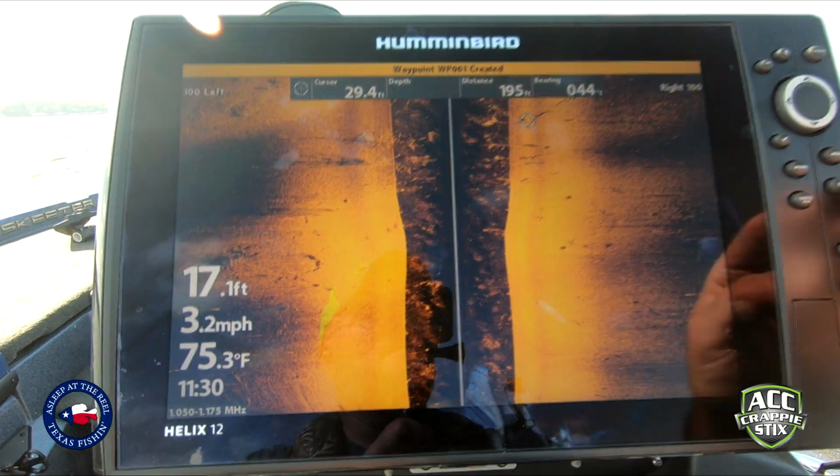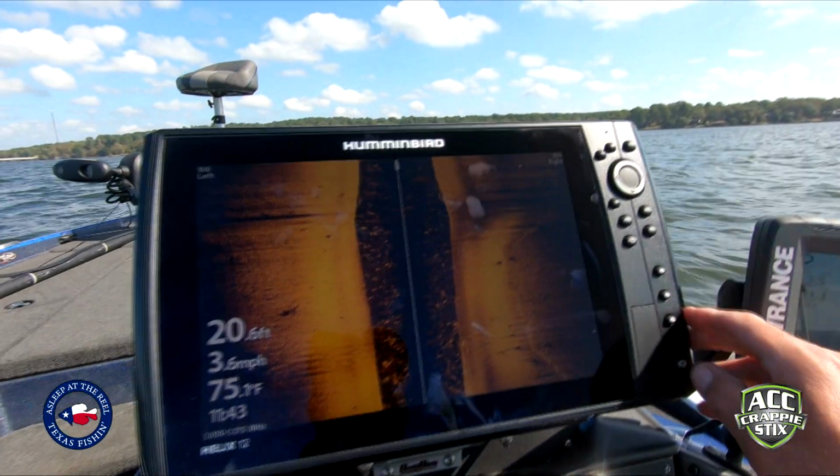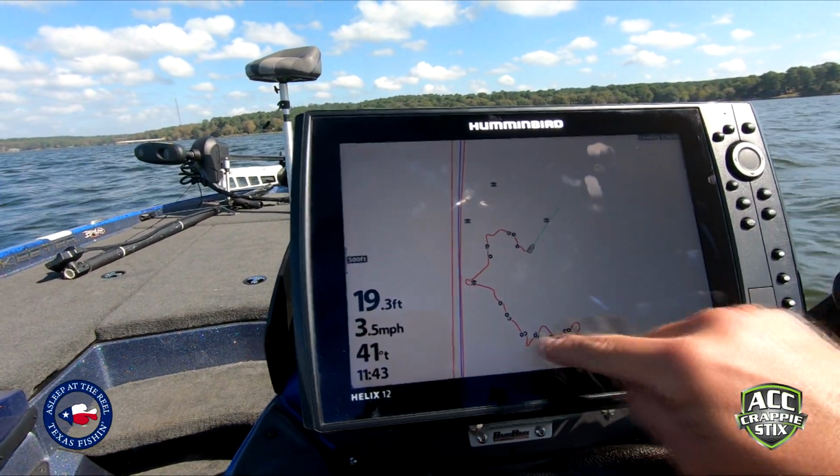I'll come back later. All right, guys, so I'm gonna go ahead and pause for a minute, but let me just show y'all. This is what we've been doing. If I go back to my normal map, you see all my points. Back out, you see everything I just marked.